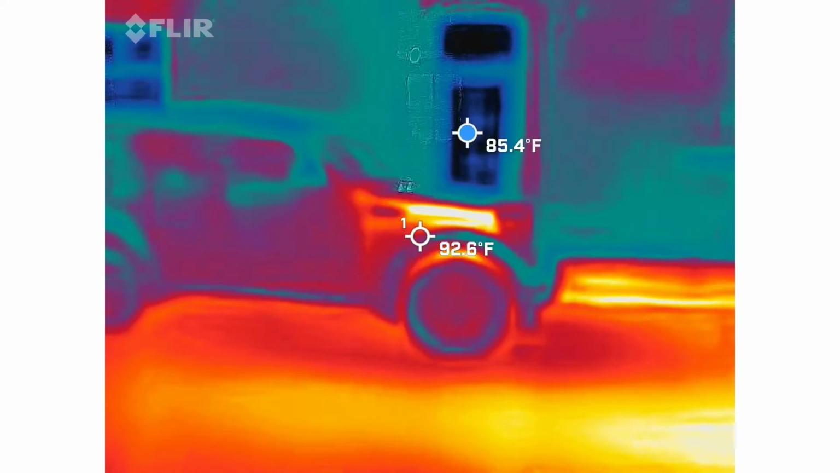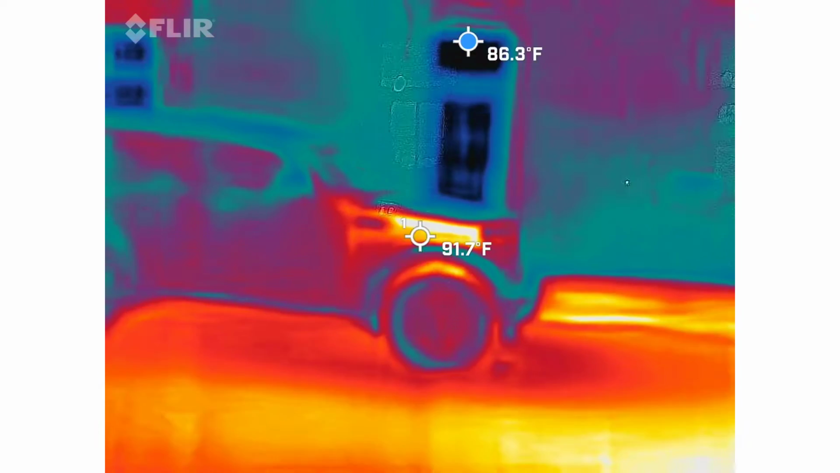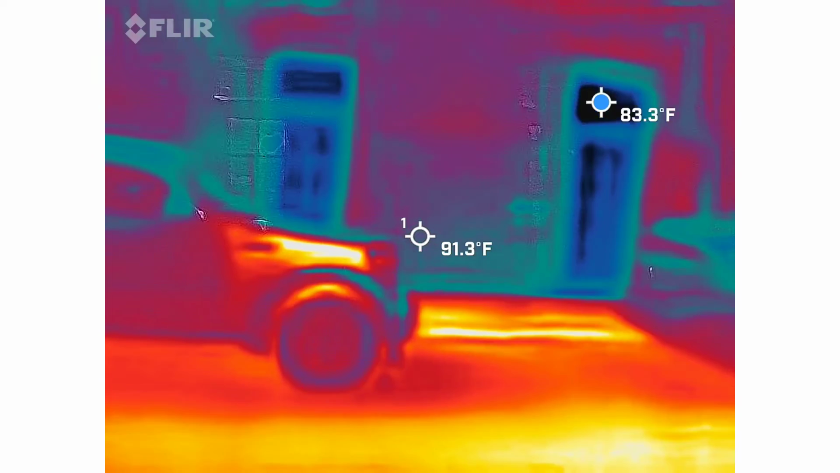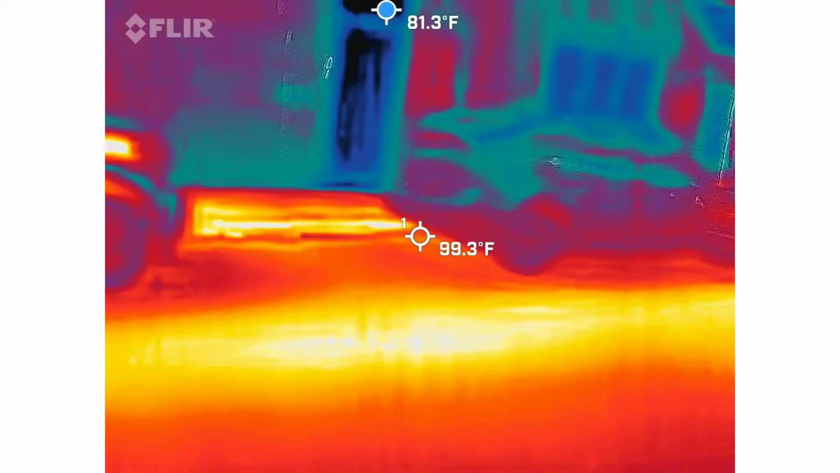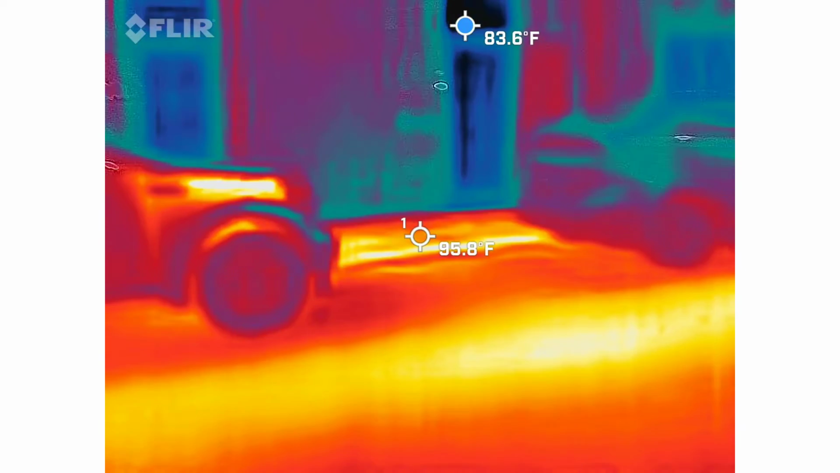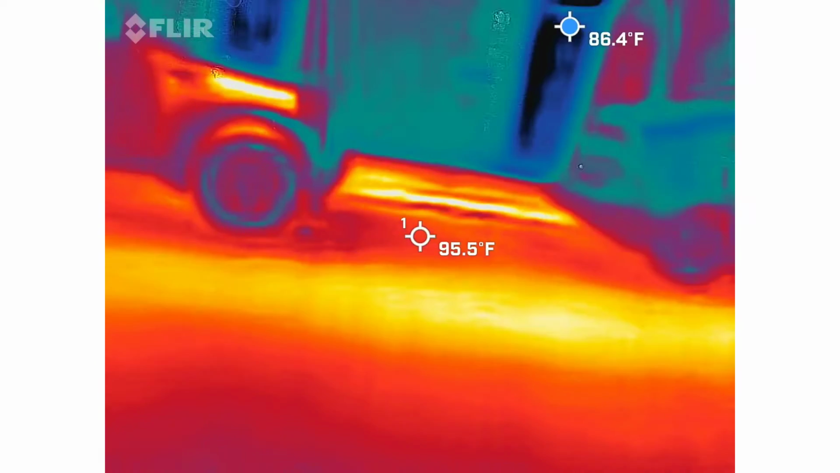See the motor in the Jeep? See, it's hot. Oh, okay. See that? It picks up the motor. Oh, that's so cool. Oh, look at that. See the motor? Yeah, it means it just parked there not so long ago because it's probably warm.